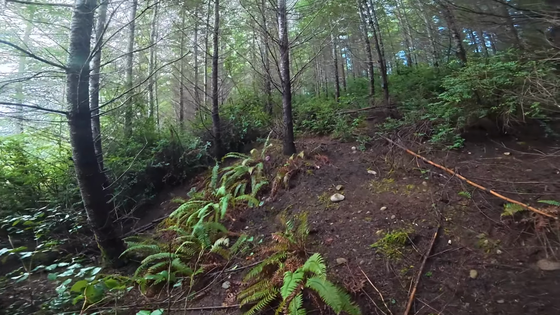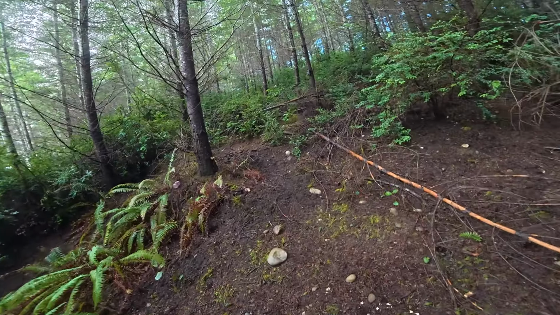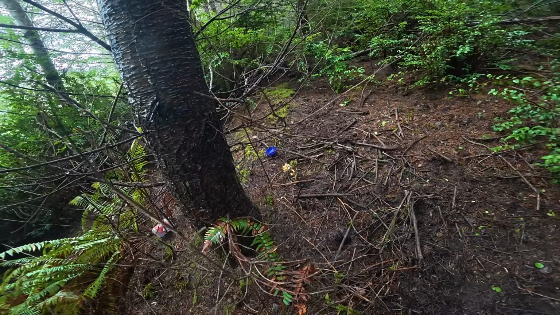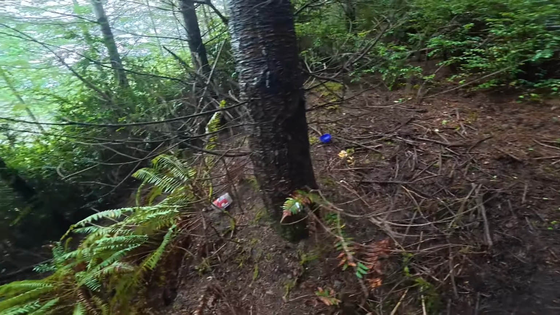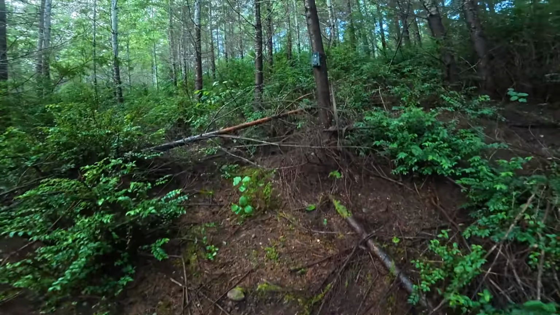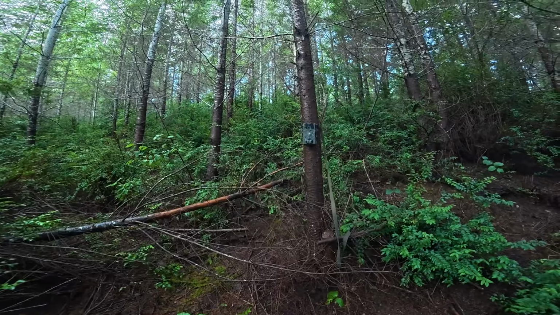All right, so here is the site of our second camera, and look at that. Somebody has gotten in and licked our Jif creamy style peanut butter clean. And remember, we put a lid on it, but not tight, so they were able to get the lid off. How did they do that? And then here is our trail camera.